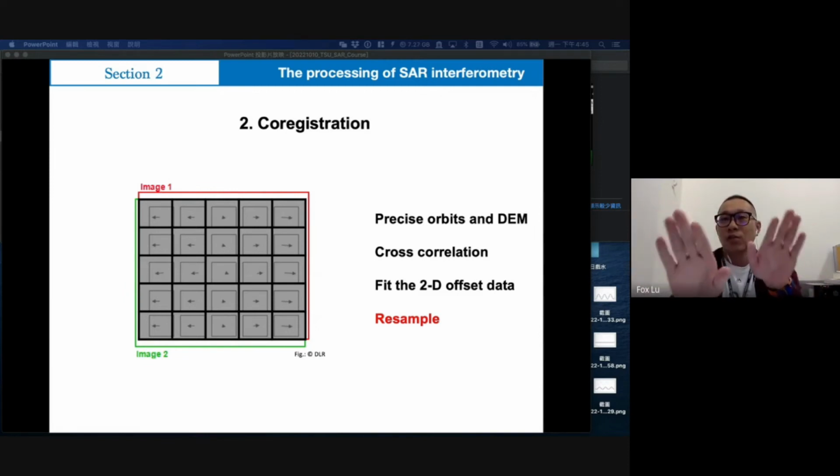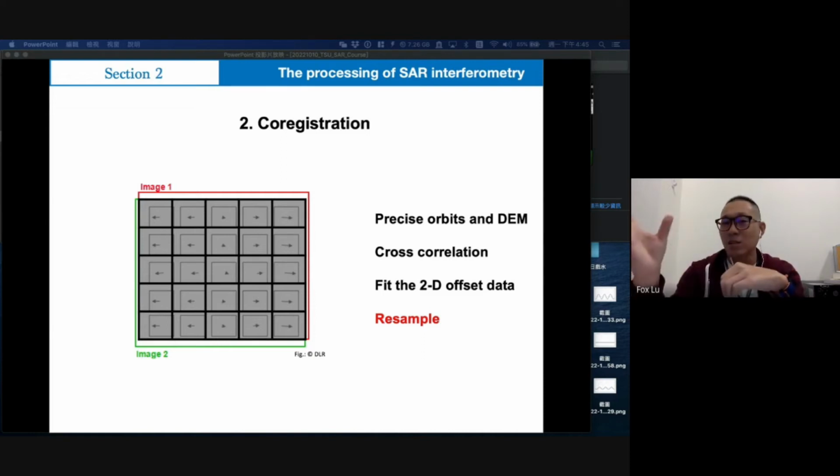So even if you do the co-registration, the same pixels do not reflect the same signal. They are totally different signals for different look angles.